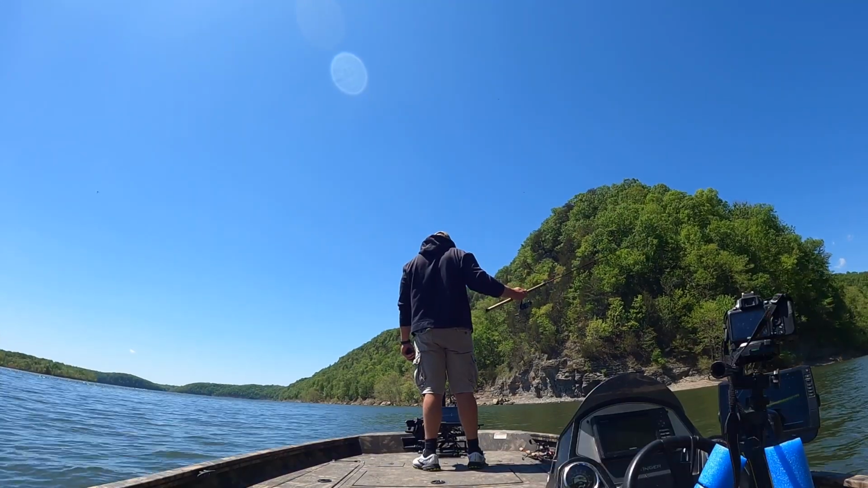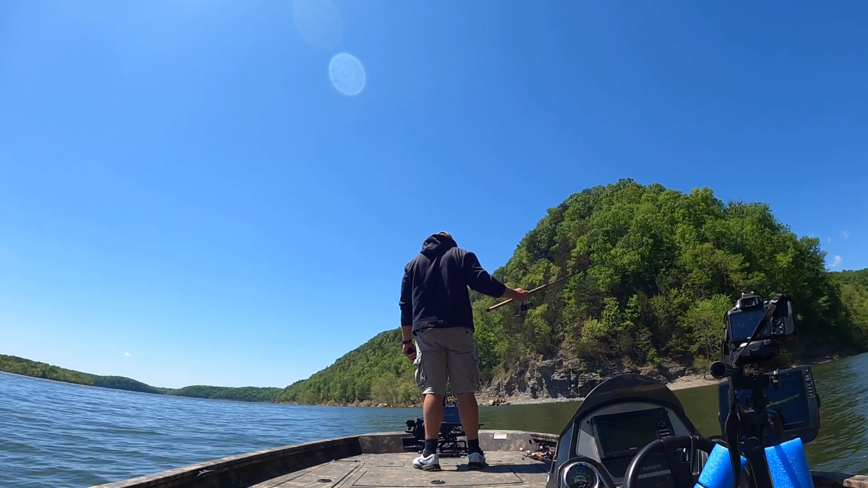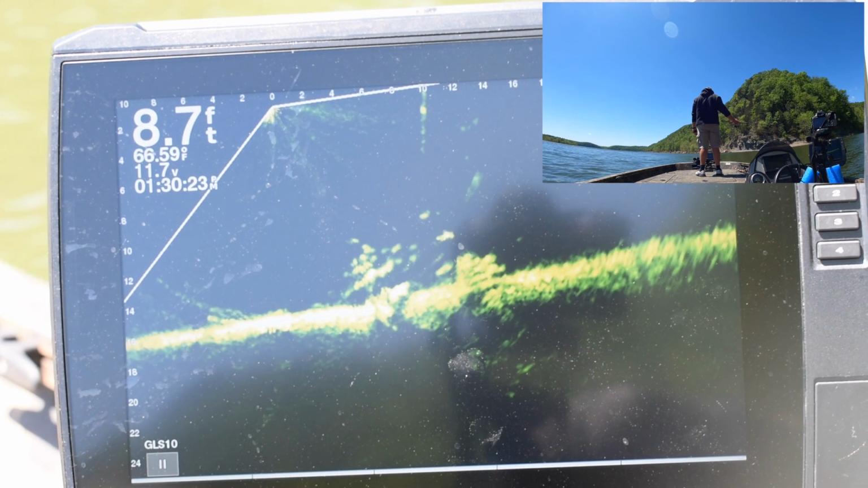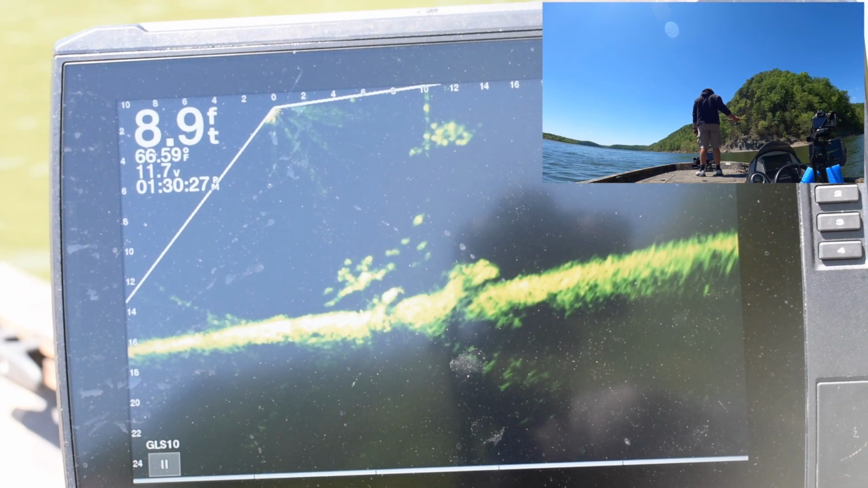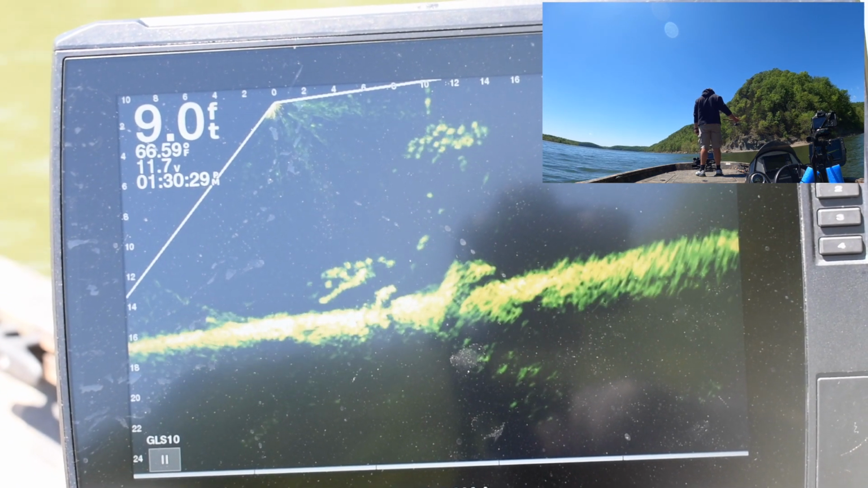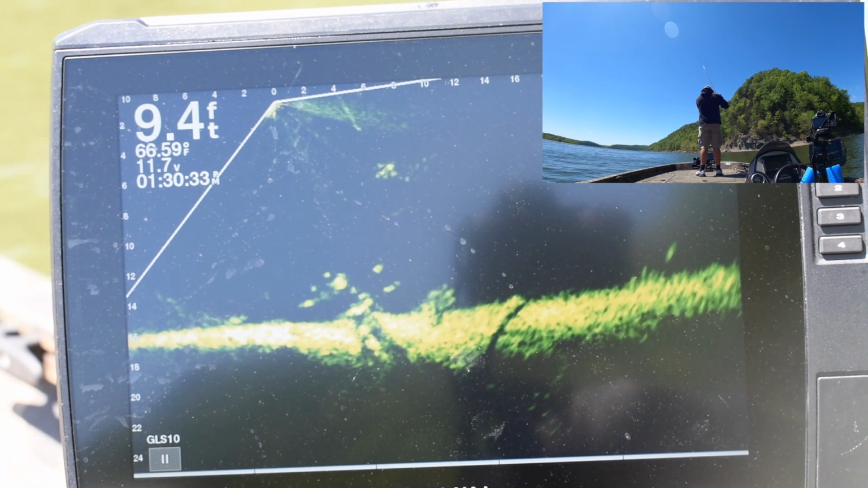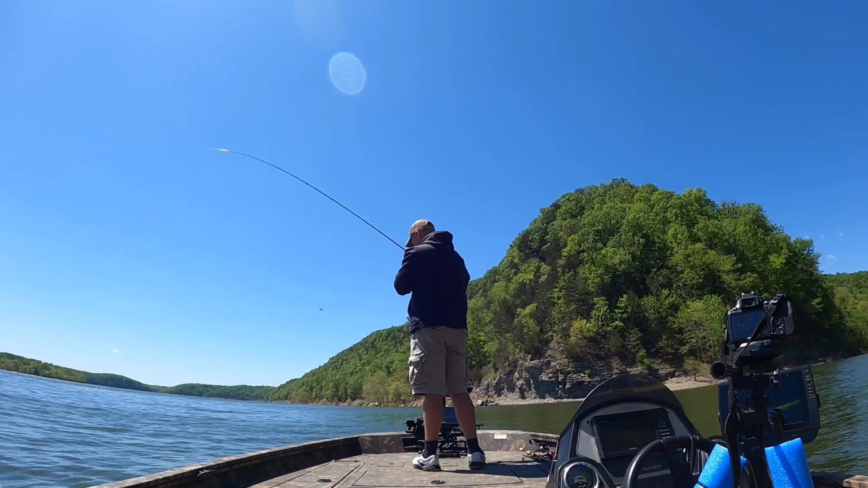Everything's going good. These crappie, they've gone from pre-spawn to spawn, and now there's still some of the smaller ones that are still kind of in a spawn pattern. But your larger fish, they're spawned out for the most part. I mean, you're probably still going to catch one or two that maybe have eggs in them, but what I'm seeing is most of them are spawned out.